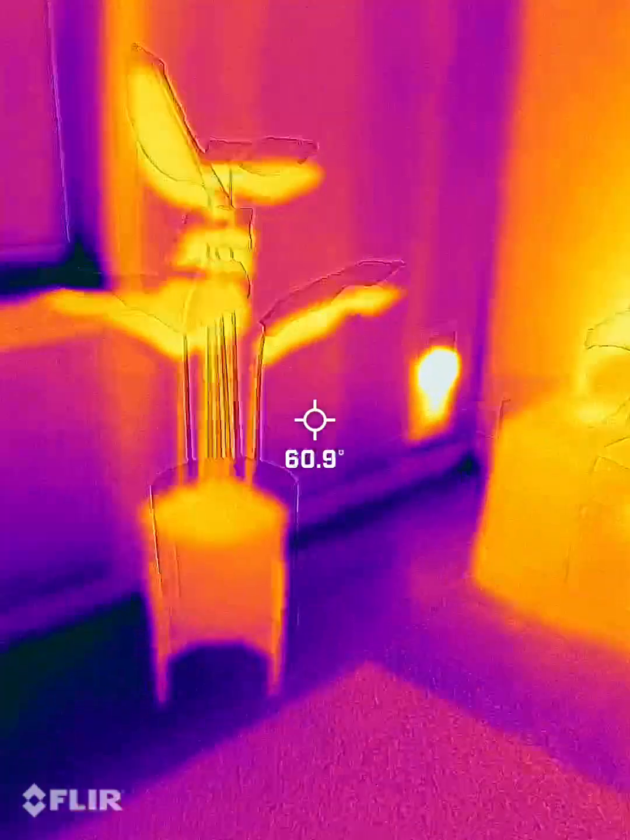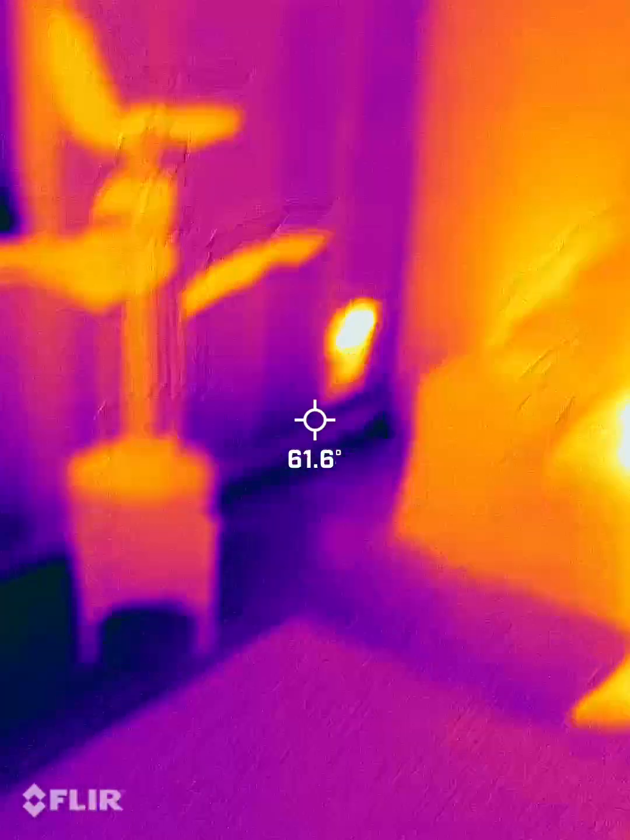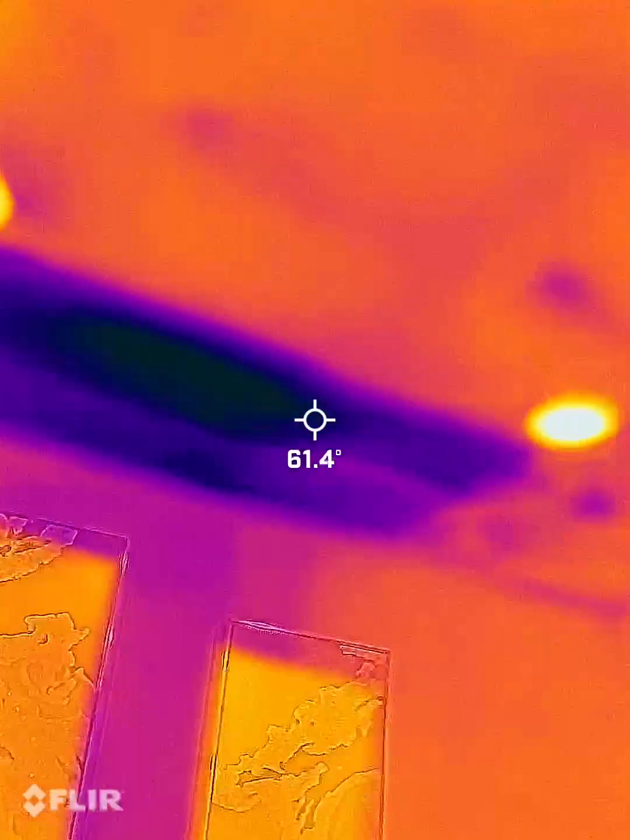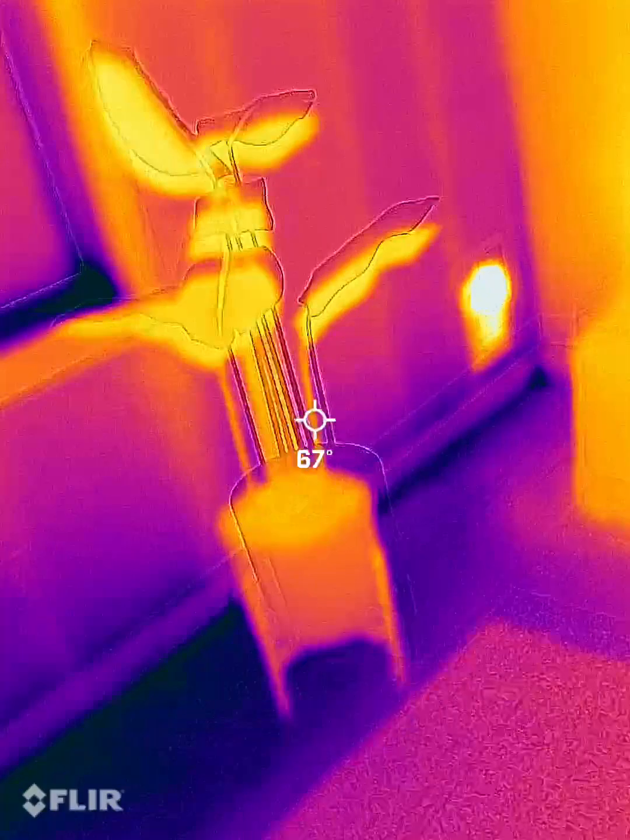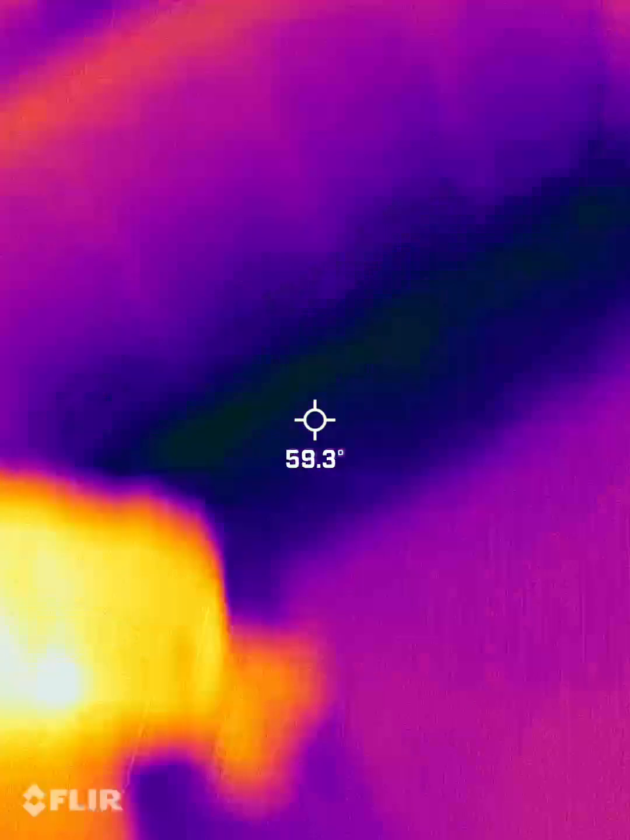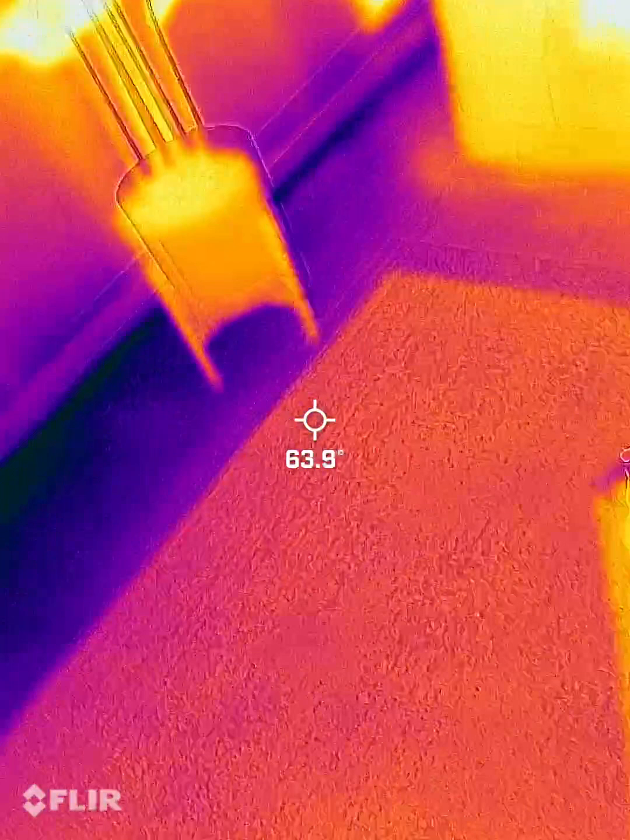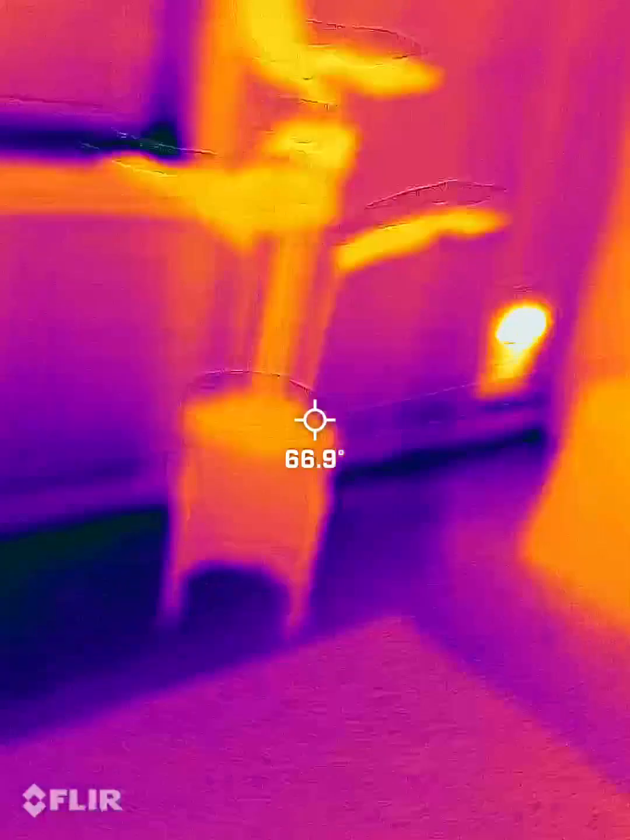I doubt the windows are going to have any. Maybe the back door, way back, not the glass one. And then you can kind of see what it looks like when there's missing insulation. See that it's cold. So with all of the exhaust fans on, it's sucking air out of the house, and there needs to be return air to level that out. Where it can find ways in is if there's missing insulation, it can suck through the drywall. And so as it's colder up there, it's going to make the drywall look a lot colder than normal.